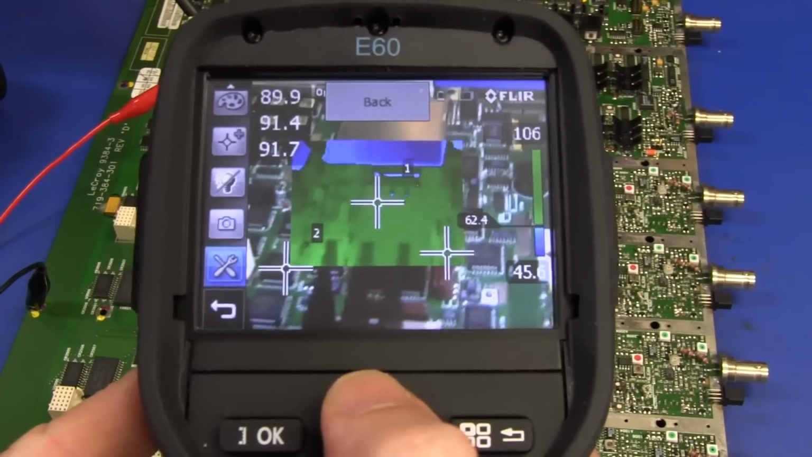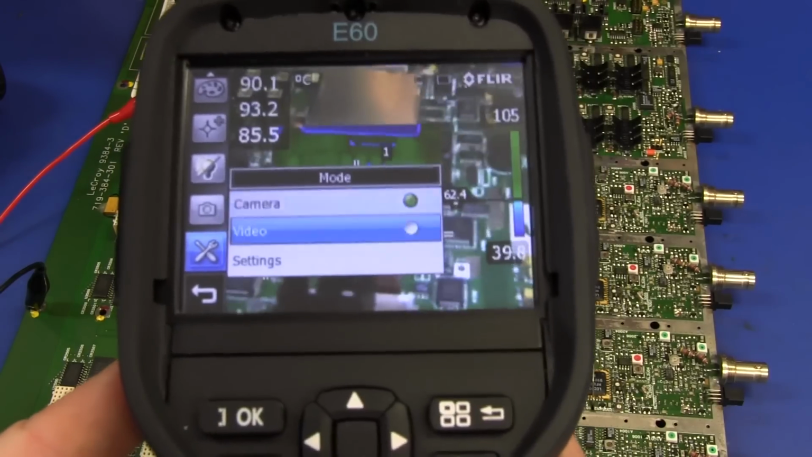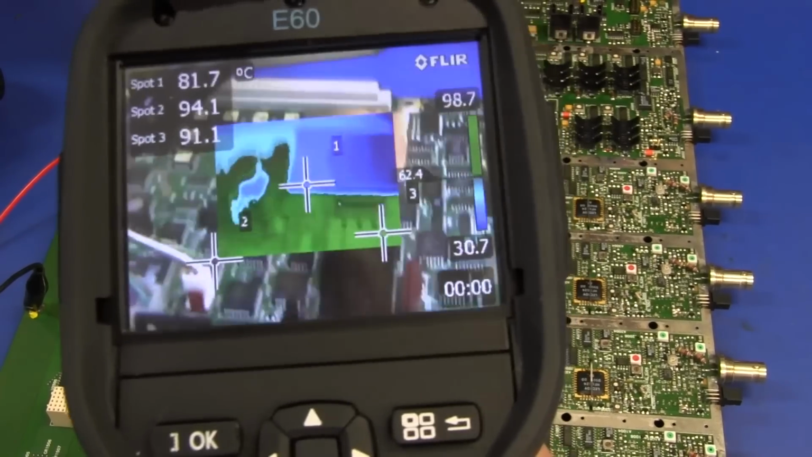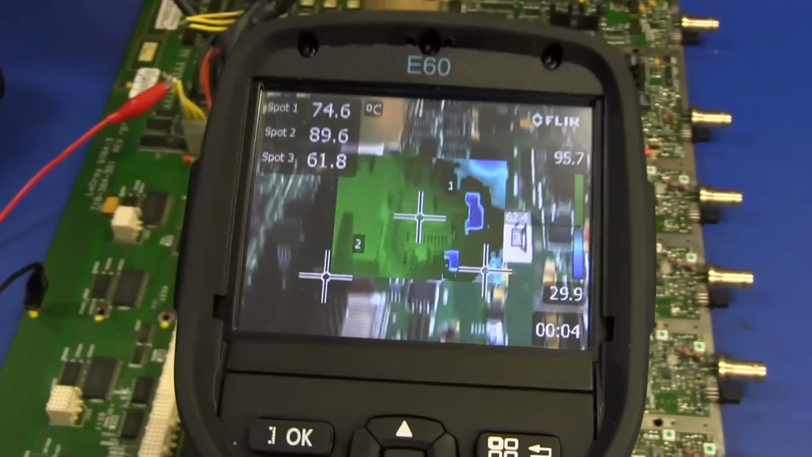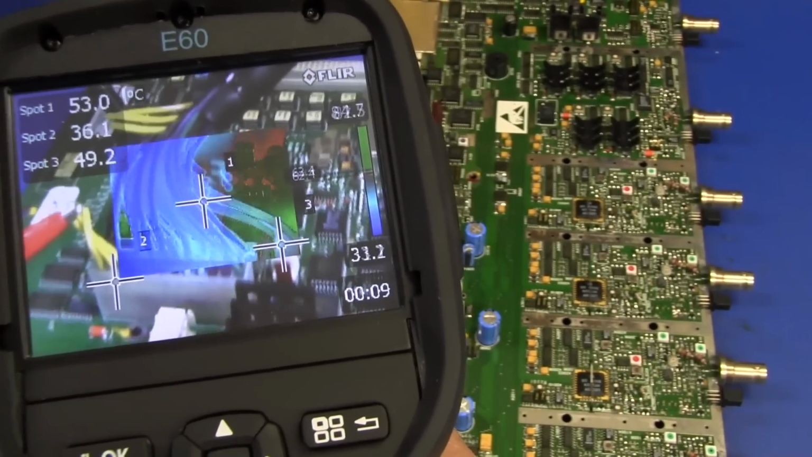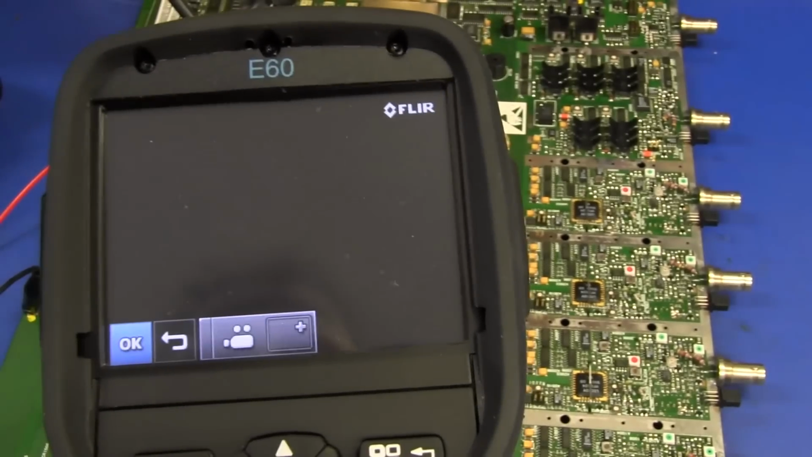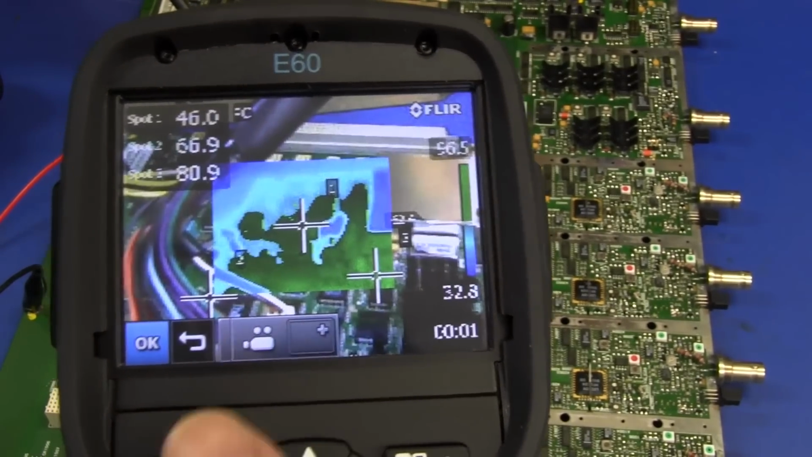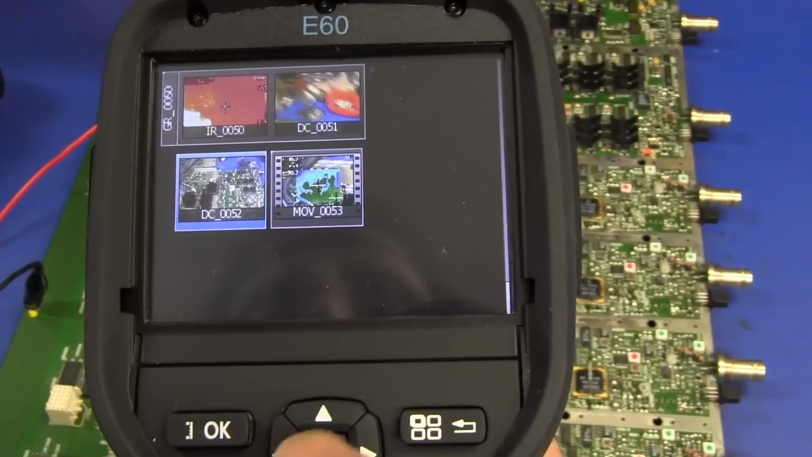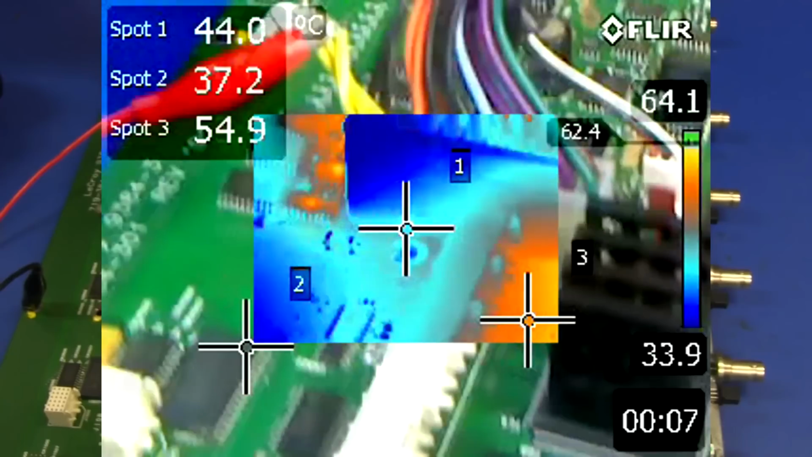We can record video as well. If we go down to, where is it? There we go. We're in camera mode at the moment, but we can go into video mode, and press the save button to start. So if we scan around like that, and press the trigger again, it's saved that video. Yep, takes a while. It's not the fastest thing out there, but it does actually work. Bingo, there it is, there is our video. So let's play that.